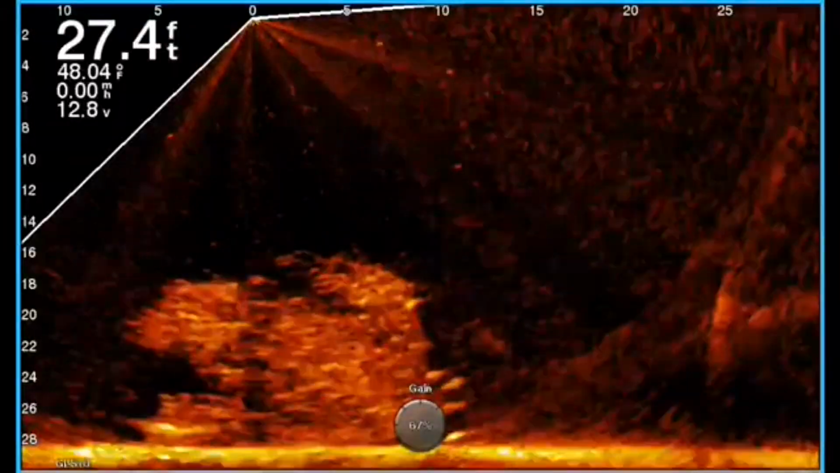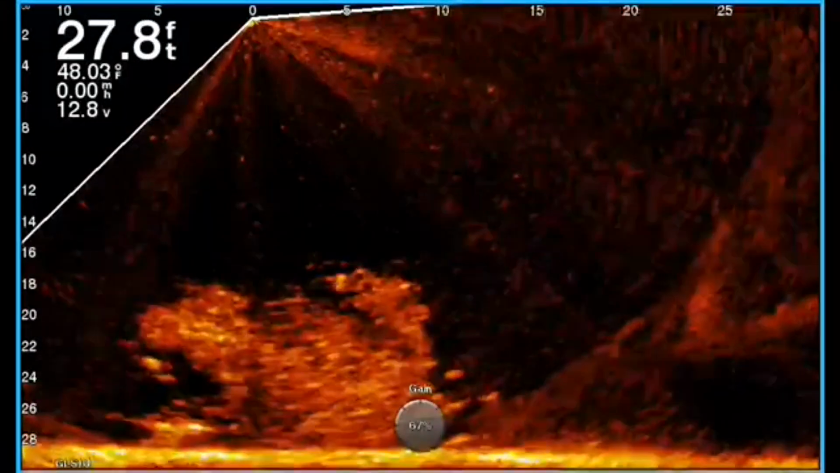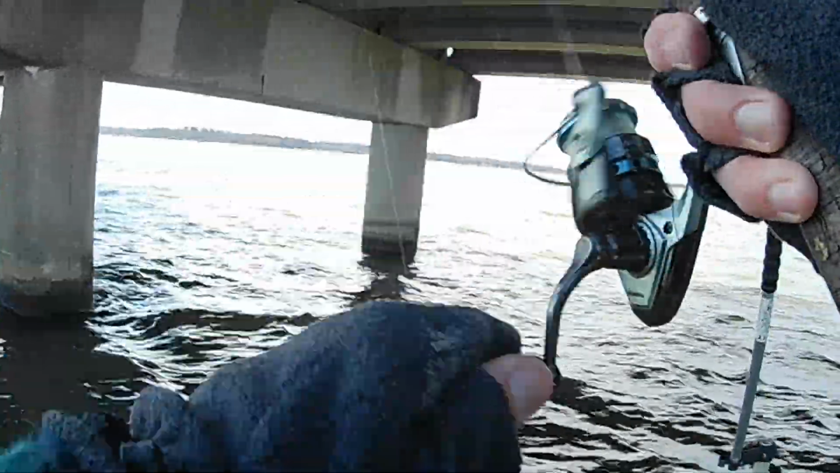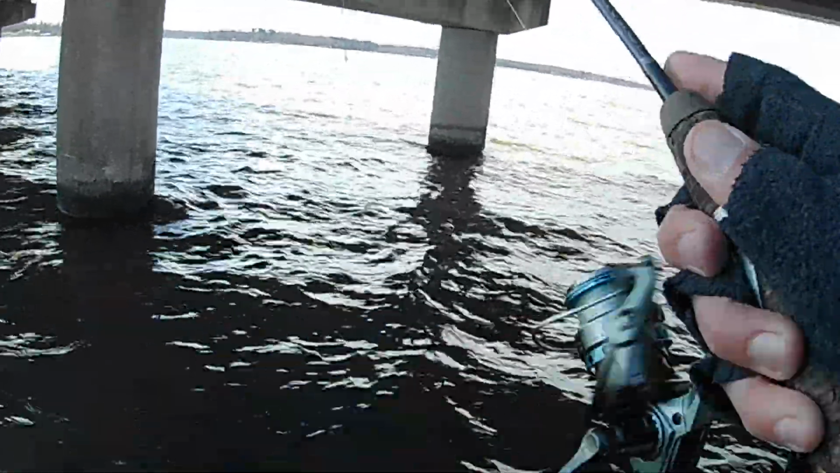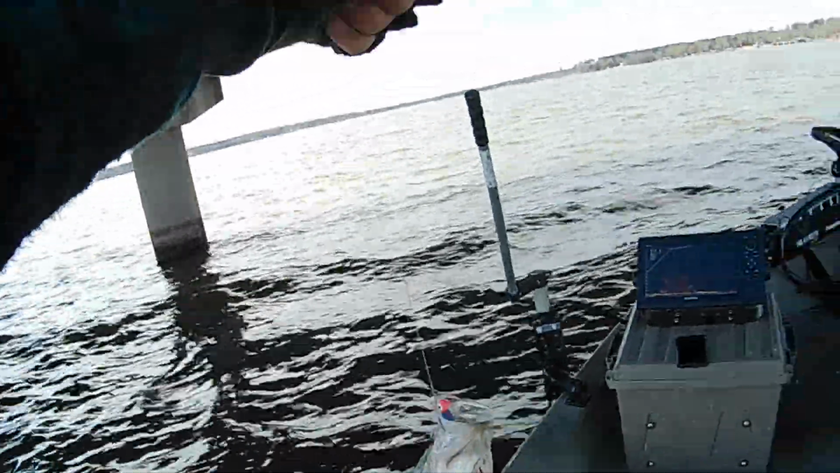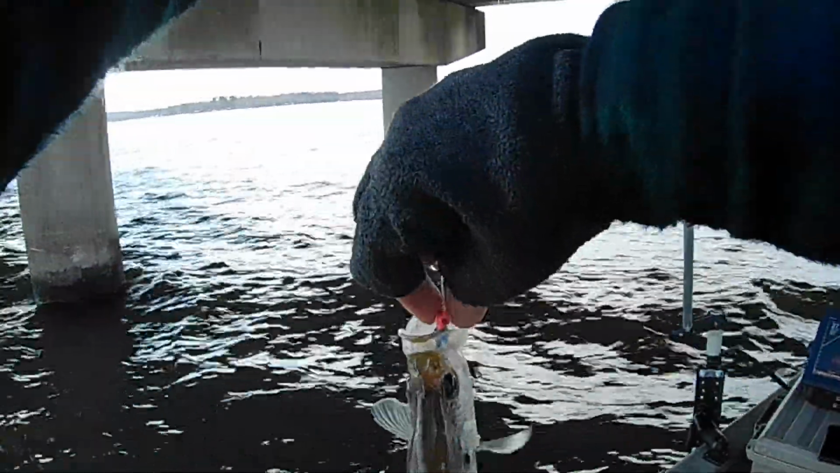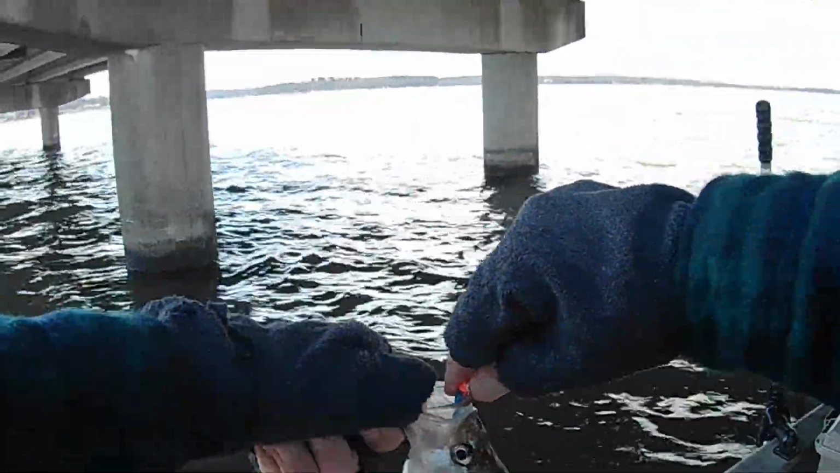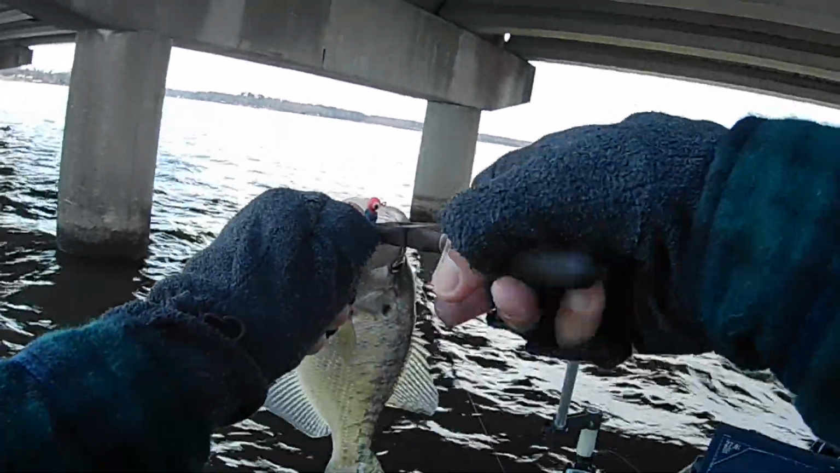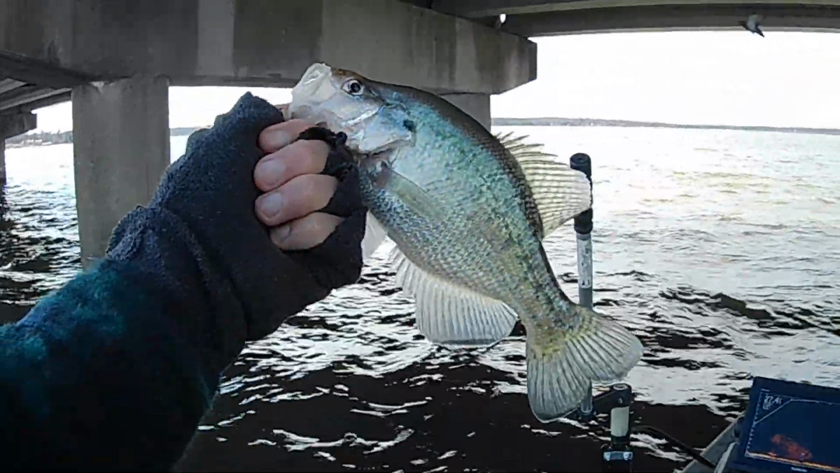There's one. As soon as it got down in there, man. Oh, shoot. You just let it down in there, boy, and they grab it. They like all kinds of colors here, I guess. Oh, that thing is there. Not bad.